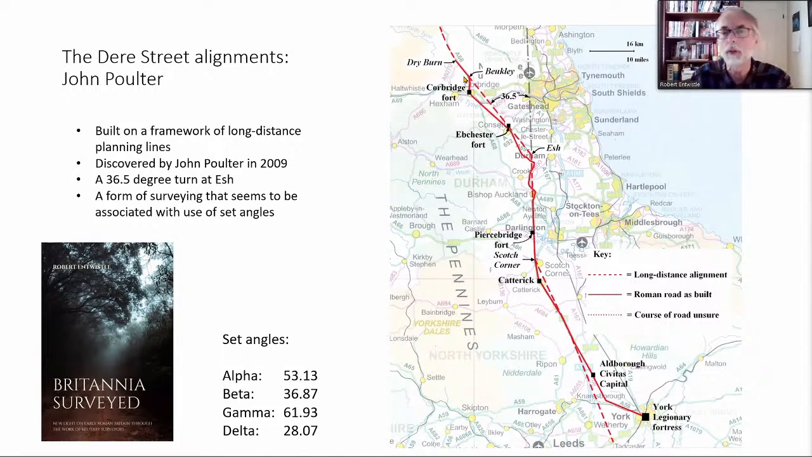But before we move on from Deer Street, I would like to just draw your attention to two things. First of all, the fact that Ebchester Fort is located on the alignment, but the road as constructed later didn't quite follow that, but had to come across to it and then away again and back onto the alignment up there. And secondly, that the angle by which that road turned was measured by John Poulter at 36.5 degrees.